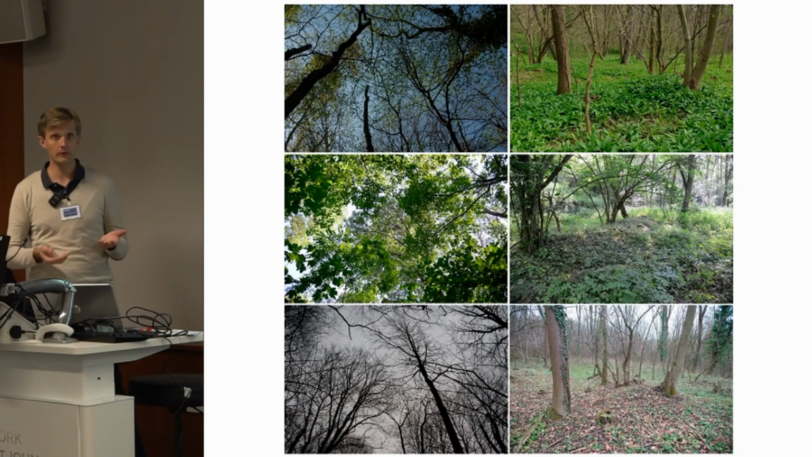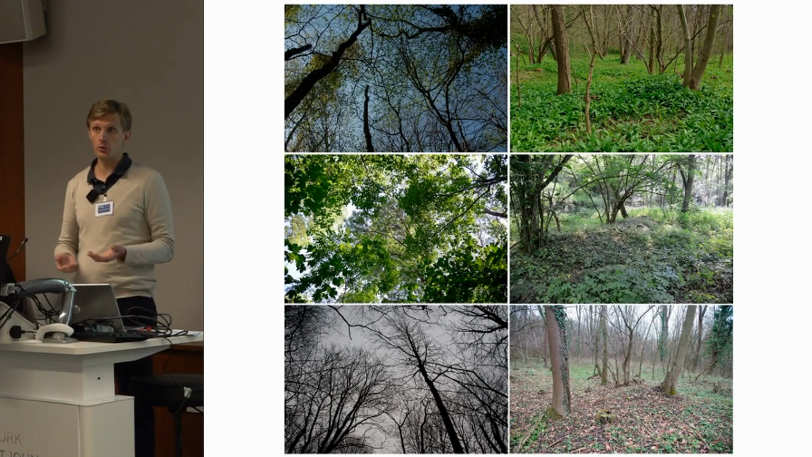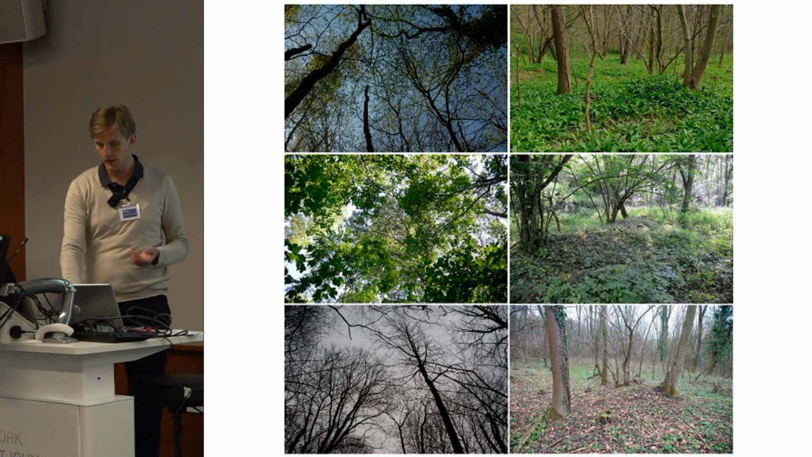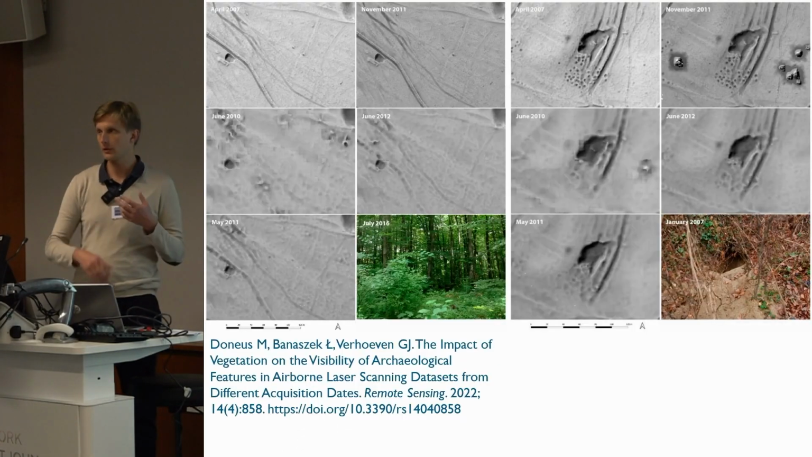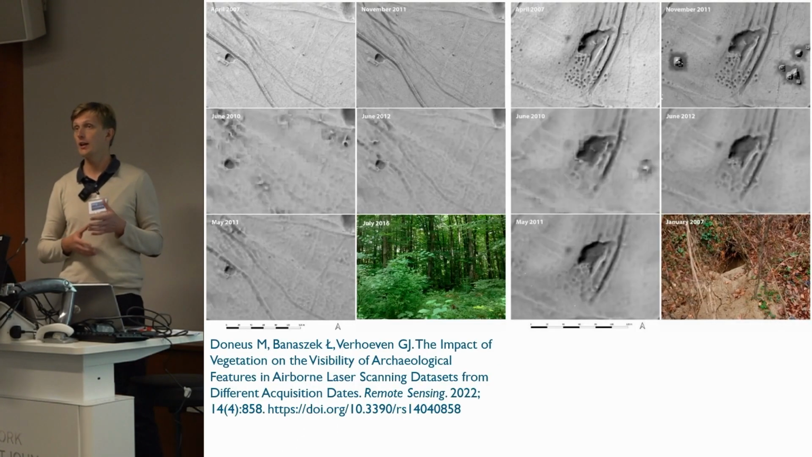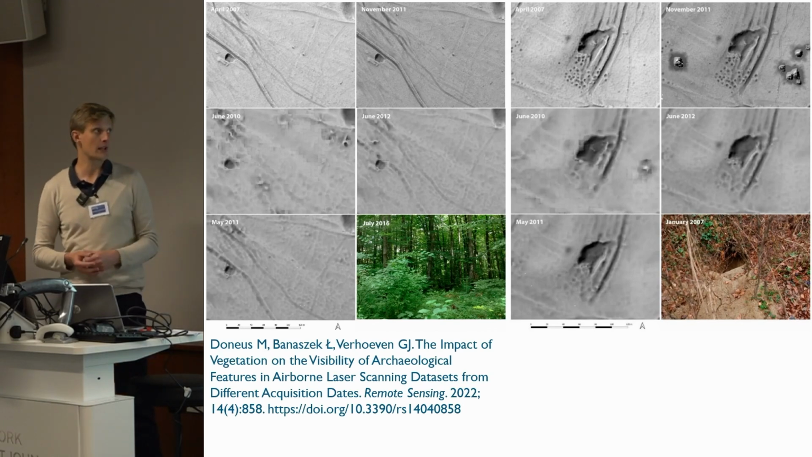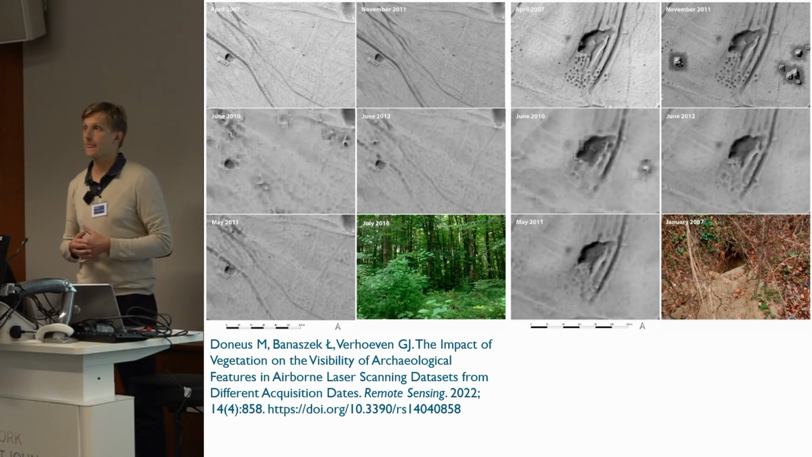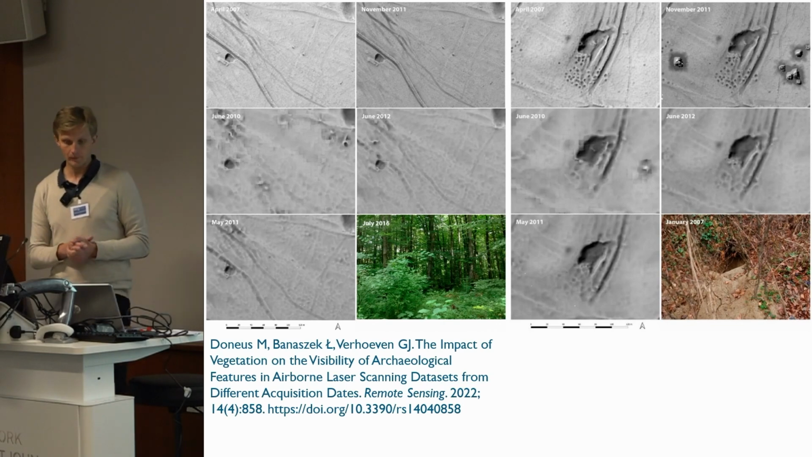So we get better translucency of the canopy, and we can produce higher resolution models. And this refers not only to hydrology or other modeling, but also to how we see archaeological sites and how they show themselves in lidar data. This is an example from 5 different collection dates and how this affects the visibility of small-scale archaeological features in Austria.